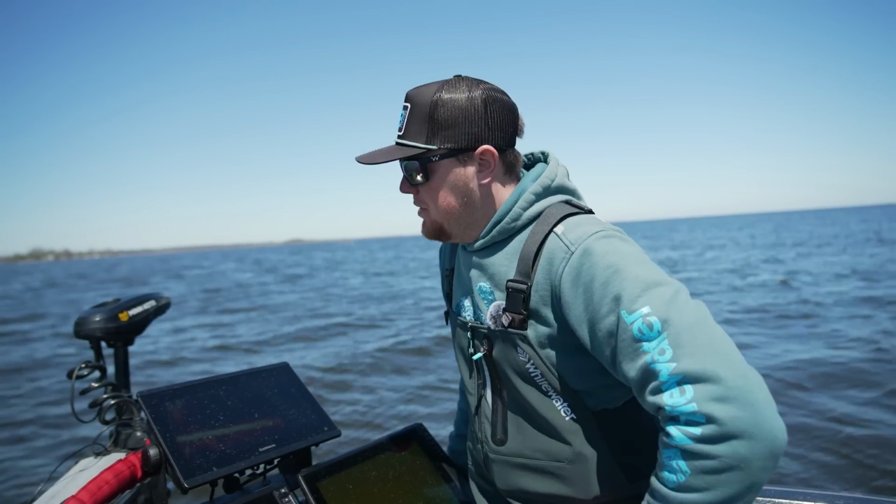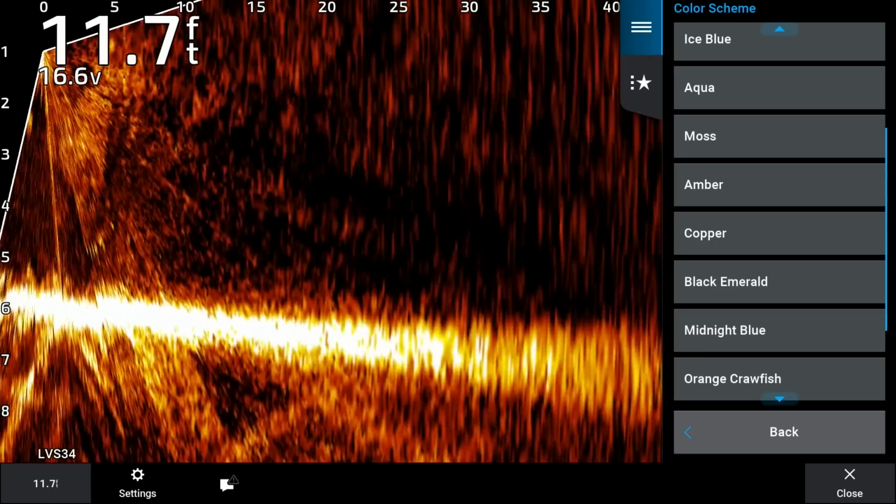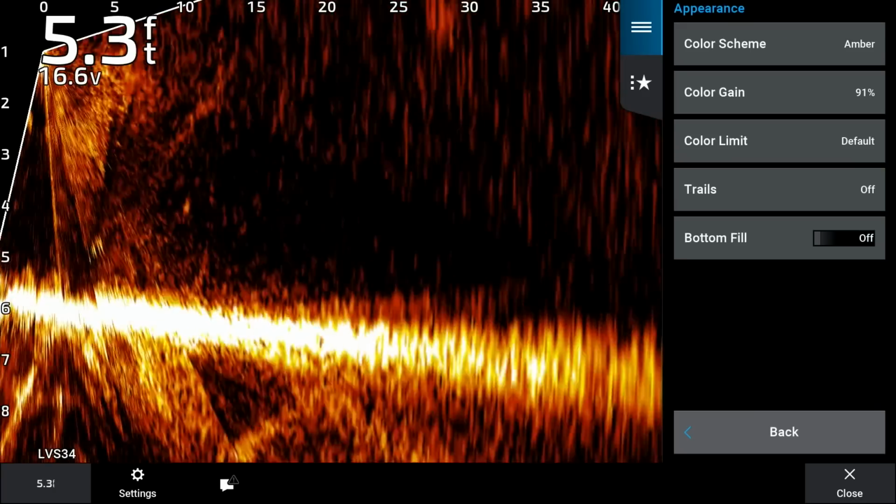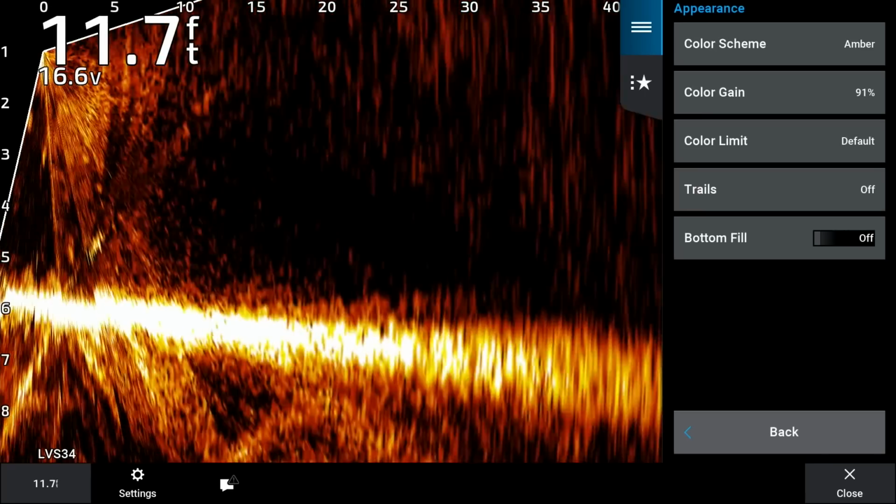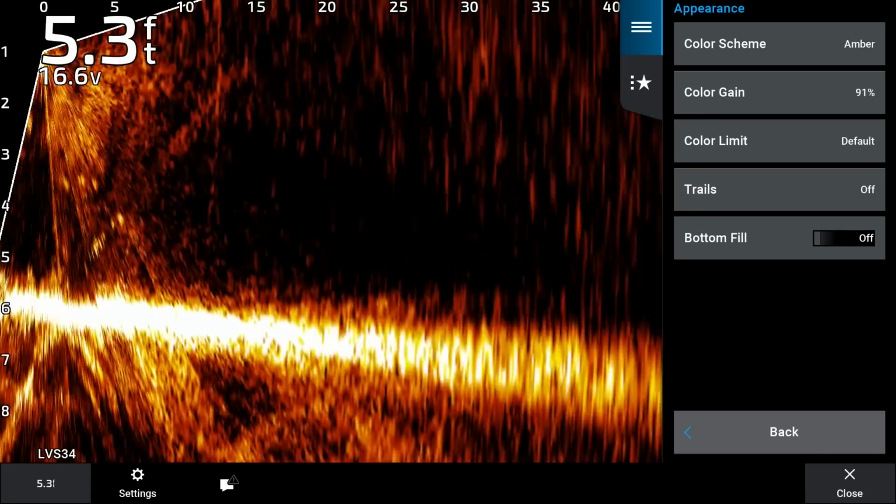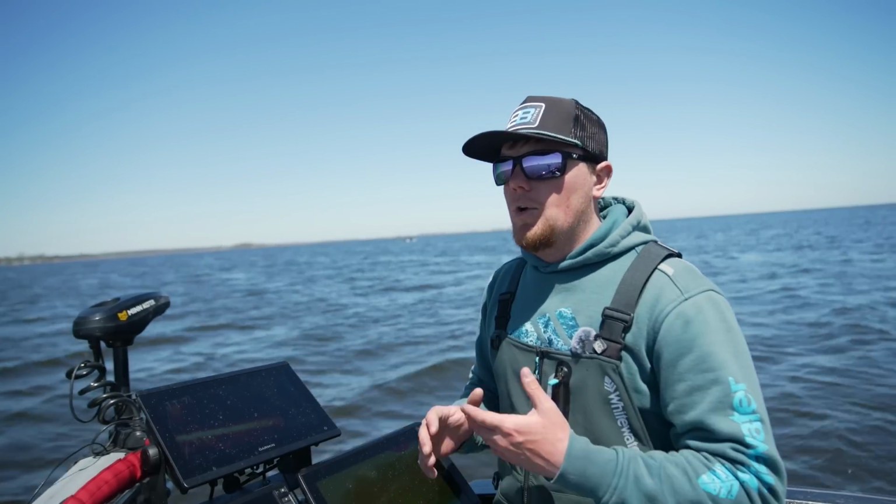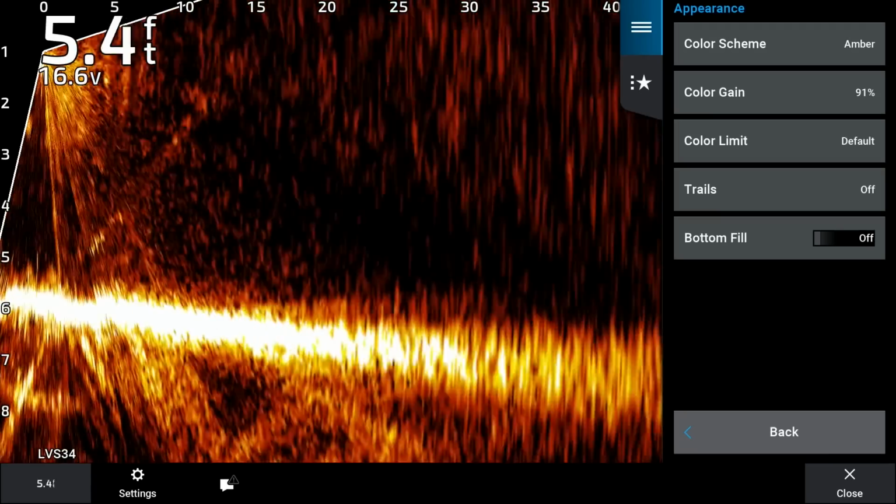But 95% of the time, you're gonna see me using this amber pattern. It's easy to see, it really pops. Those targets are gonna be fiery, and it's just a little bit easier on the eyes. So moving down, you're gonna have your color gain. Color gain actually is really important to me, mainly because this is a setting you're gonna wanna use to really pop your bait or really make sure that you're seeing your bait fall down on these fish.